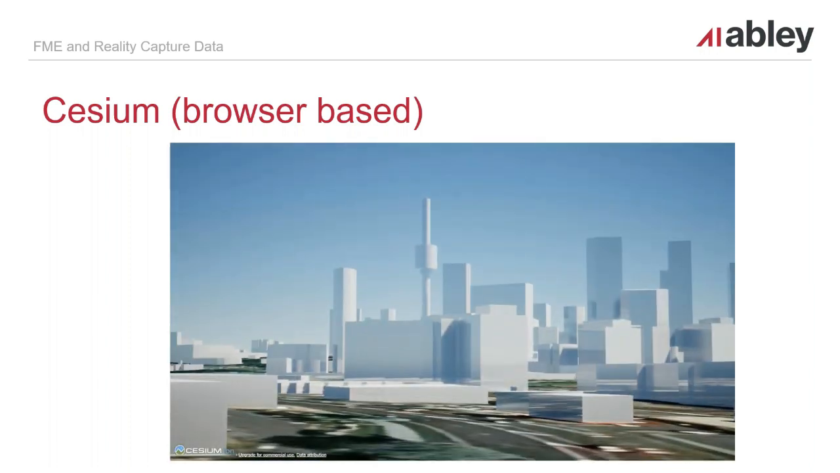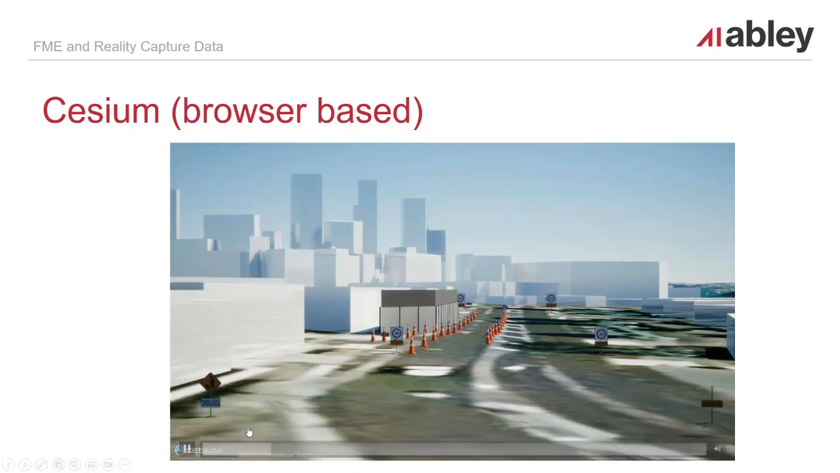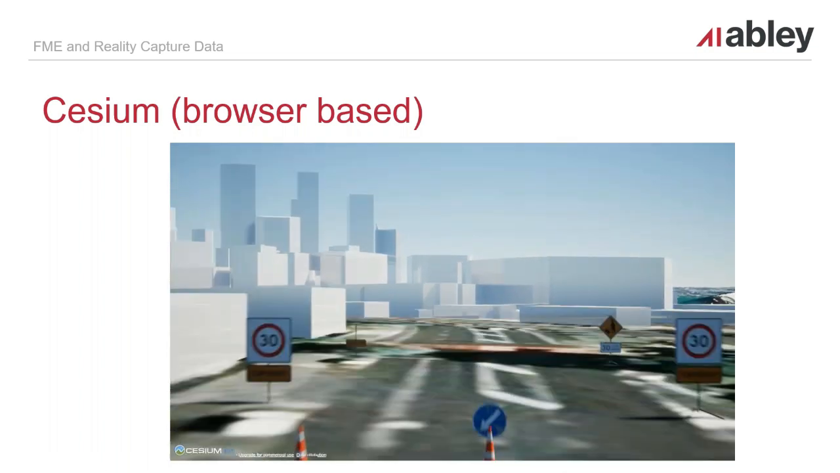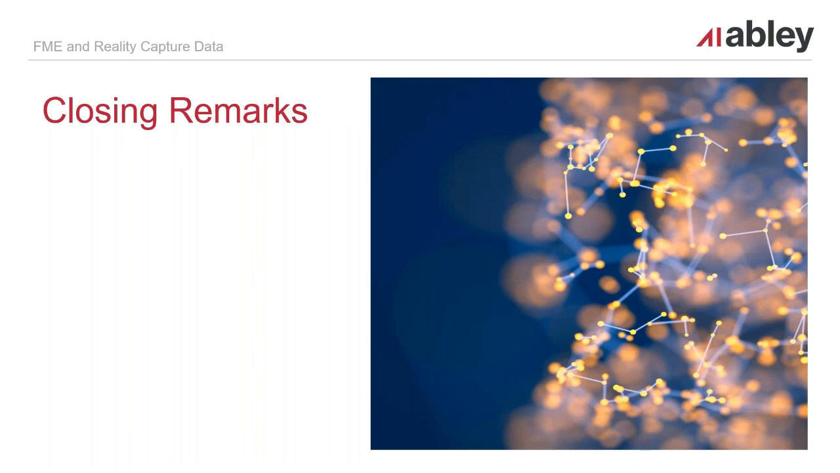But of course, what we can also do is add this into a browser, and again, much like the ArcGIS Online example, have someone out in the field on their phone or tablet, play that, view what the scene would look like.